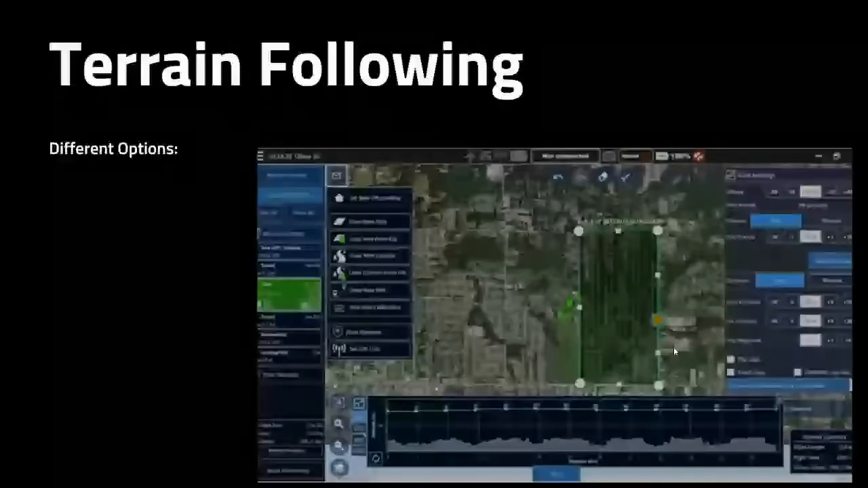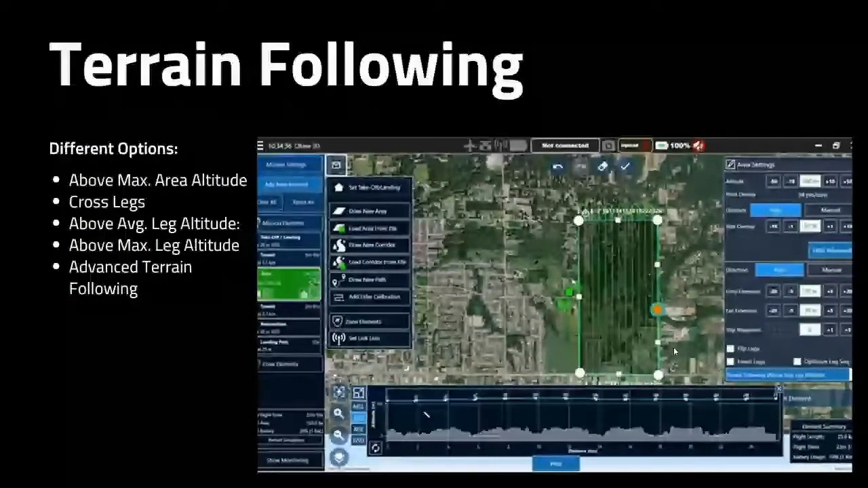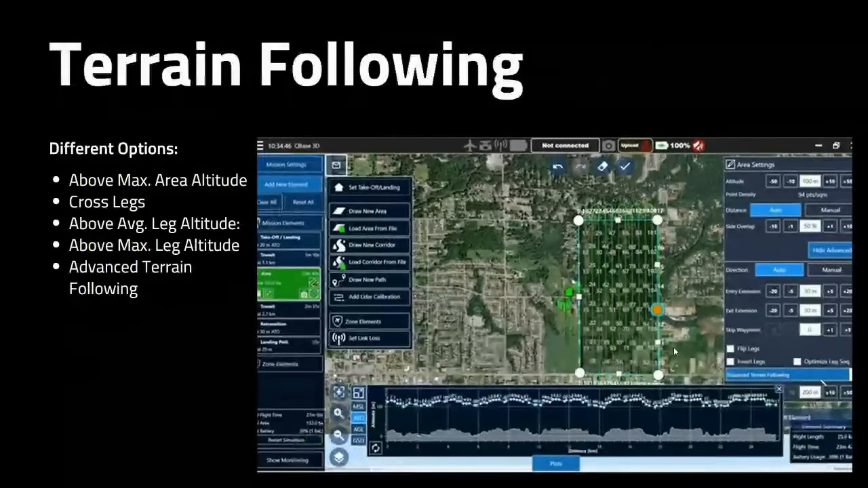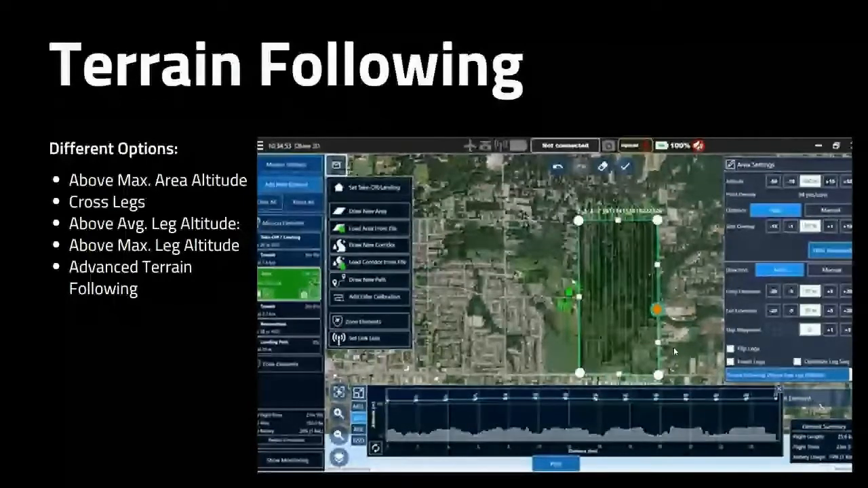So terrain following. You have several terrain following options in the Trinity F90 Plus, which makes it so safe for really unique situations. A couple to highlight: the advanced terrain following option is going to place a multitude of waypoints along our mission. You can see it if the video is playing properly for you. When you change it, the above takeoff level map is going to follow a much more similar elevation to what the ground is showing, or we have a couple other options as well, depending on what your terrain is. So you can make sure you're nice and safe no matter where you're flying in any condition.